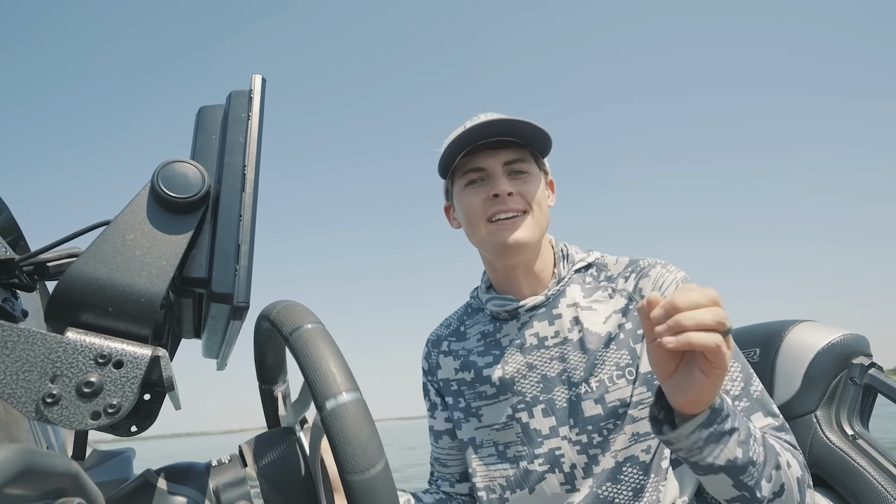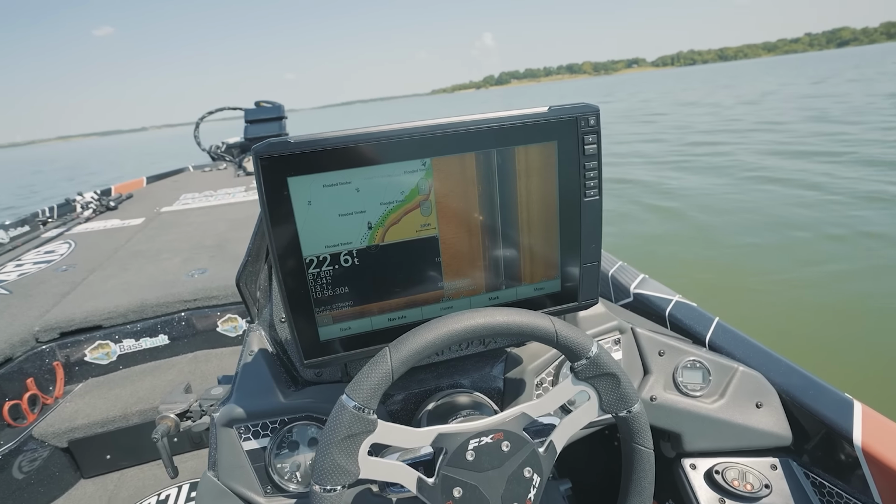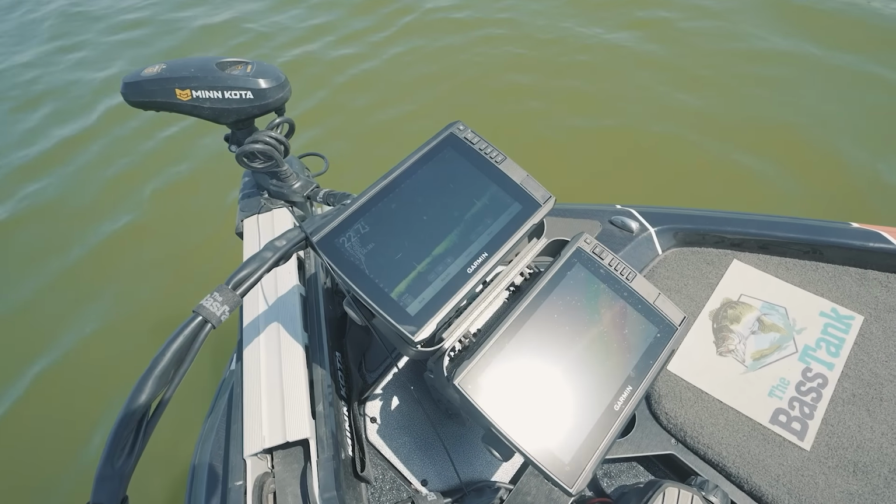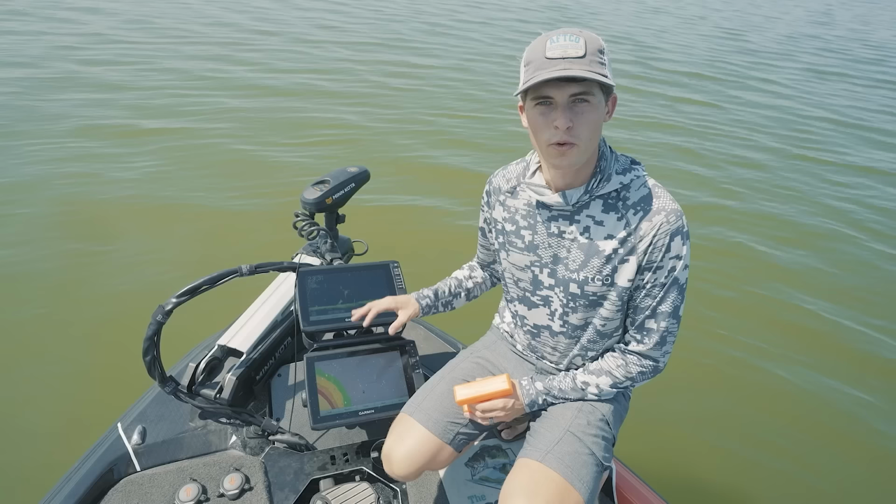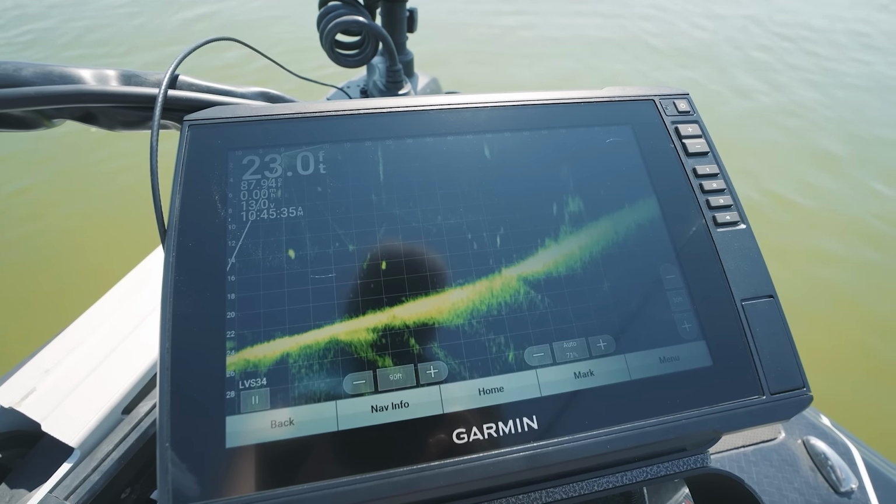So now that we've got that covered, let's talk about the actual technology and gear necessary in order to find and catch offshore bass. The first item being two fish finders that are connected via Ethernet or Wi-Fi. That way you can share waypoints from one graph to the other. The second item you need to be more efficient is going to be a marker buoy, especially if you don't have forward-facing sonar like LiveScope, Humminbird Mega Live, and Lowrance Active Target.